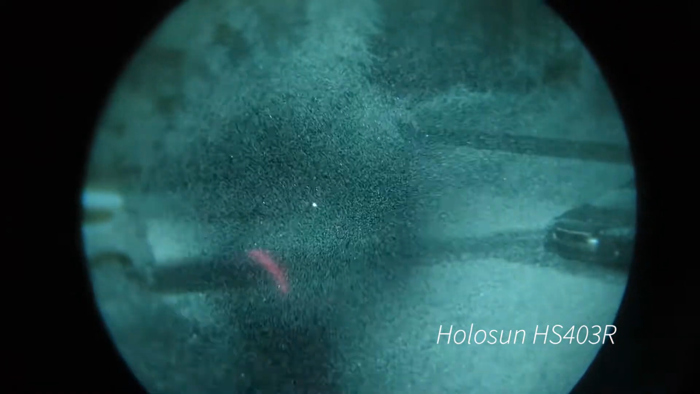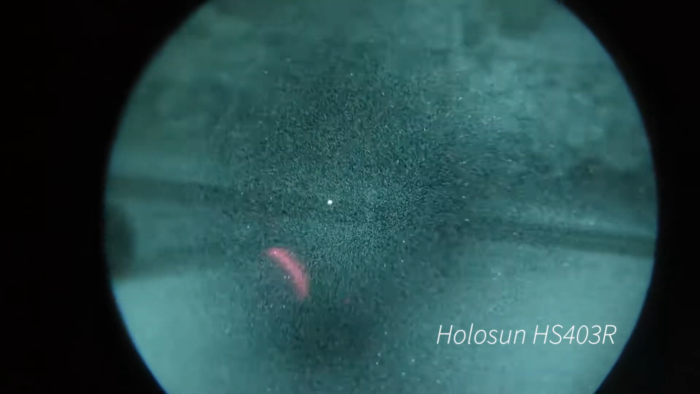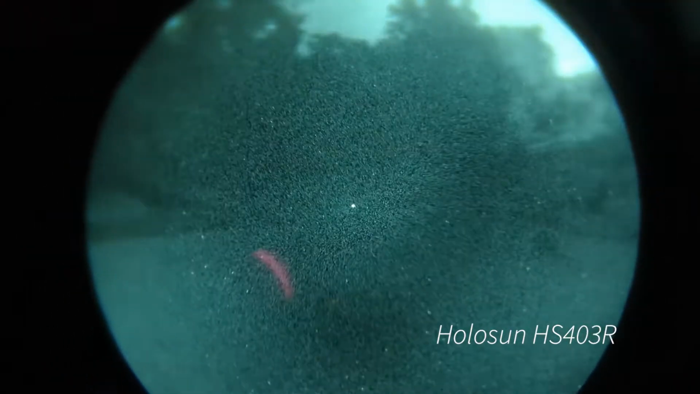So we're just going to compare all these mid-$200 red dots just for their passive aiming ability, their light transmission, as well as reticle brightness and a few other things like distortion, which is what I'm trying to show when I point them up to the stars and wiggle them a little bit.